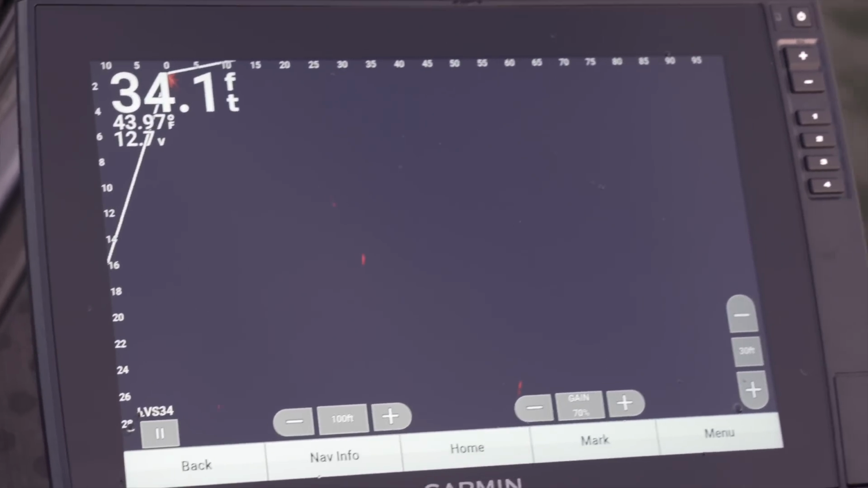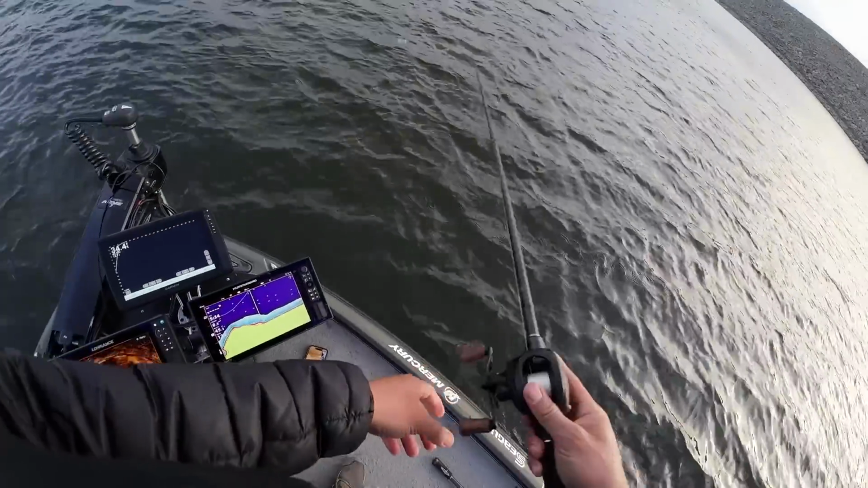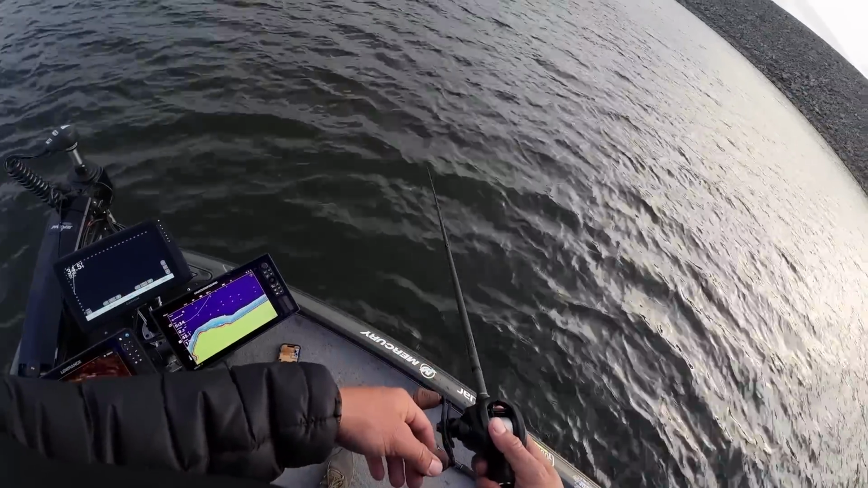Trey, I didn't tell you, the biggest one I seen today that I got to bite was on the jig, and it like hooked it just briefly and it left.